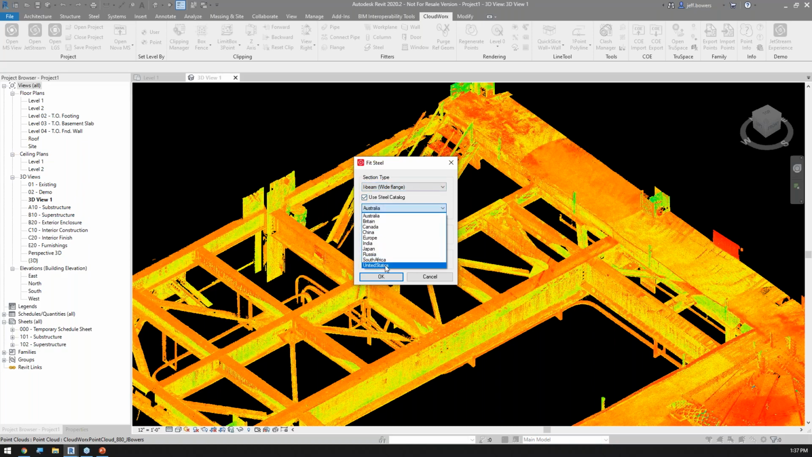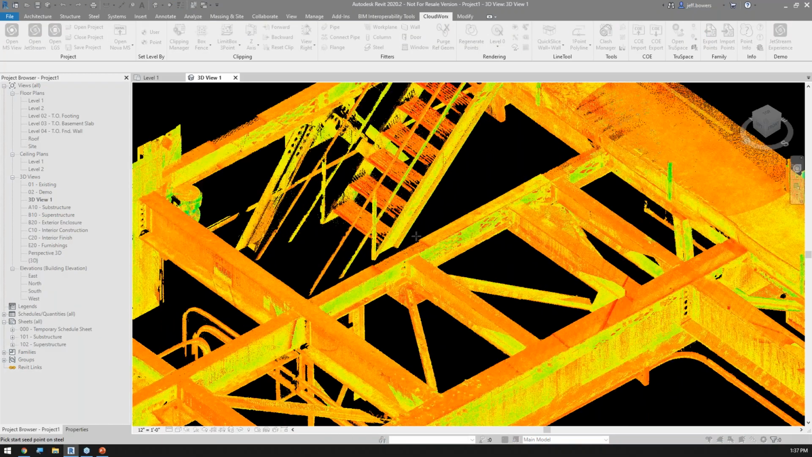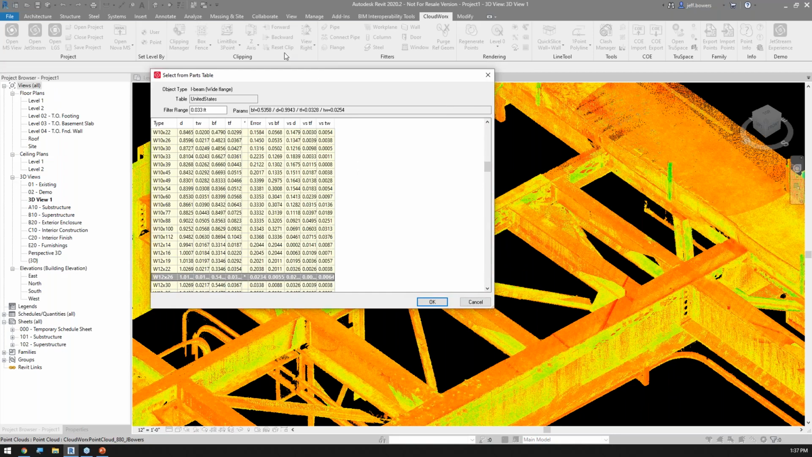I'm going to use a US catalog. You'll notice that we've got pretty much every catalog you can think of. We might not have them all, but we've got the majority. I'm going to use the US, hit OK. I'm going to come in here. And first things first, I'm just going to pick 2 points on that structural member. And when I do, you're going to notice that it pops up with a dialog box.